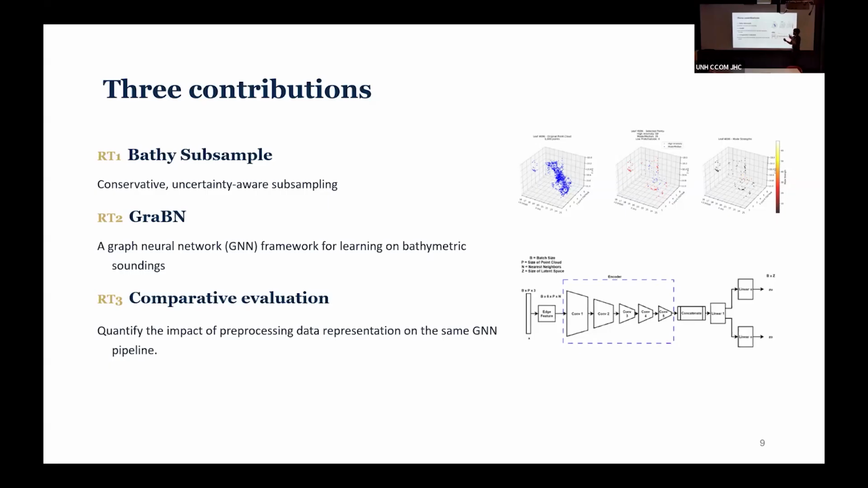The next part is going to be a graph neural network framework for learning on this data. So once we have the subsampled point cloud, how do we decide what is bathymetry and what is not bathymetry, right? How do we put this into that workflow and pipeline that we're used to so we can create those surfaces? And finally, we need to compare all of this, right?